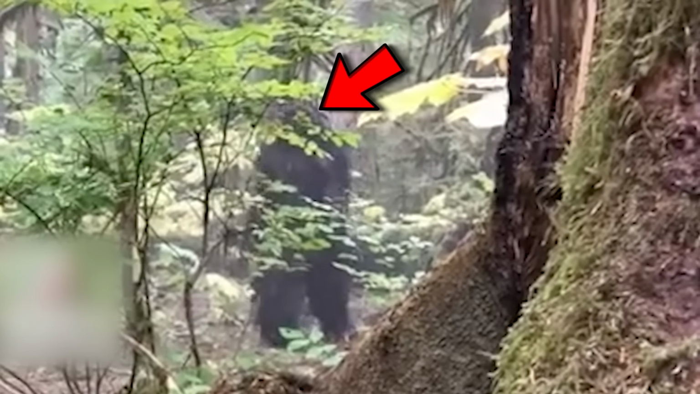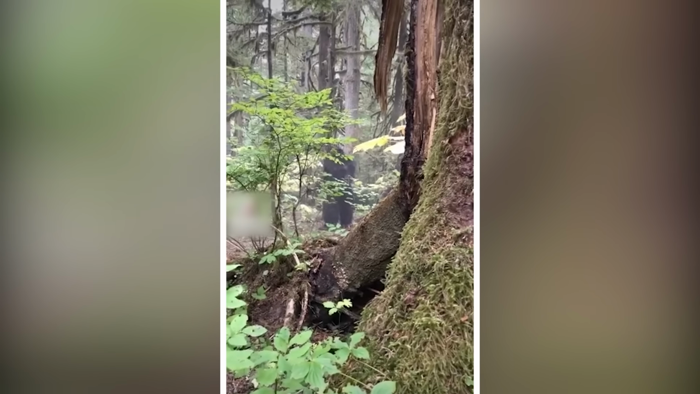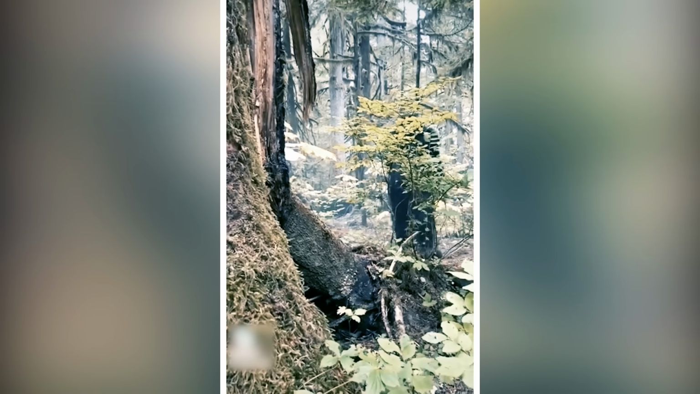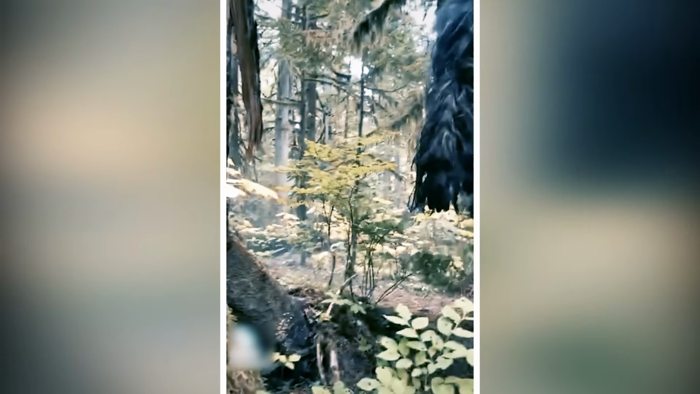Deep in the heart of the forest, a terrifying encounter was caught on camera in 2021. A massive, hairy Bigfoot, as black as coal, emerged from the shadows, its enormity leaving viewers awestruck. The daylight sighting, a rarity in itself, has sent shockwaves through the paranormal community. This glimpse into the unknown has sparked a frenzy of questions. Is this a creature of legend, or a terror that lurks in the shadows of our reality?